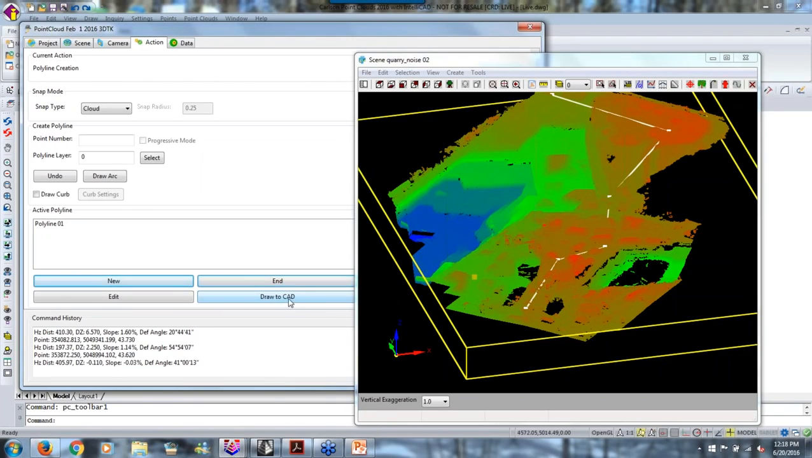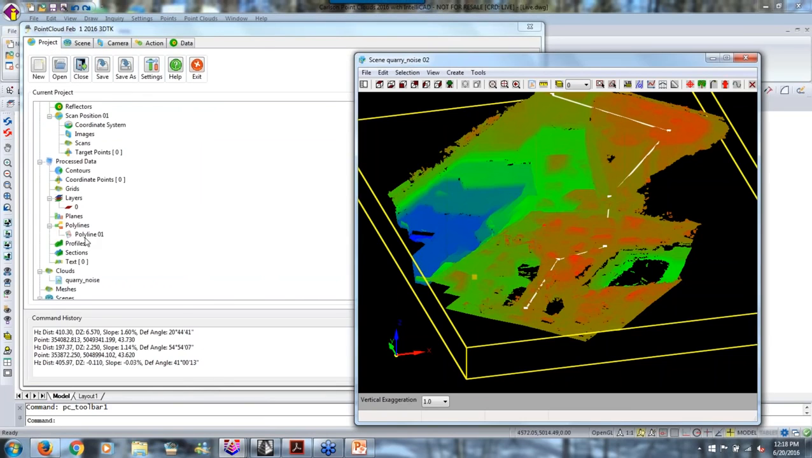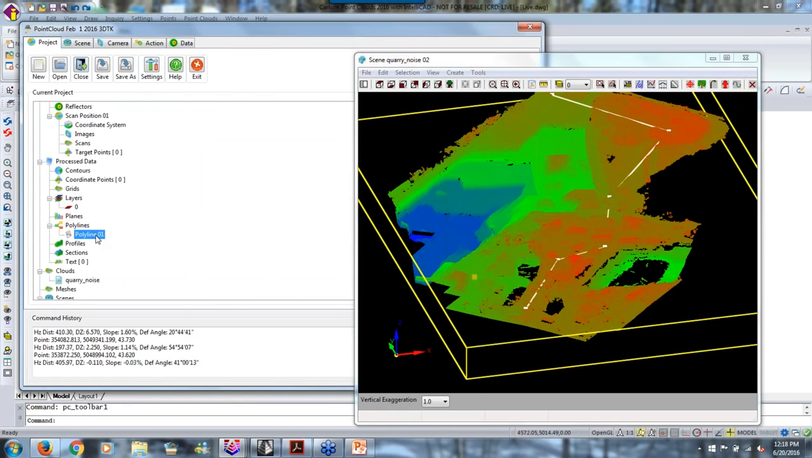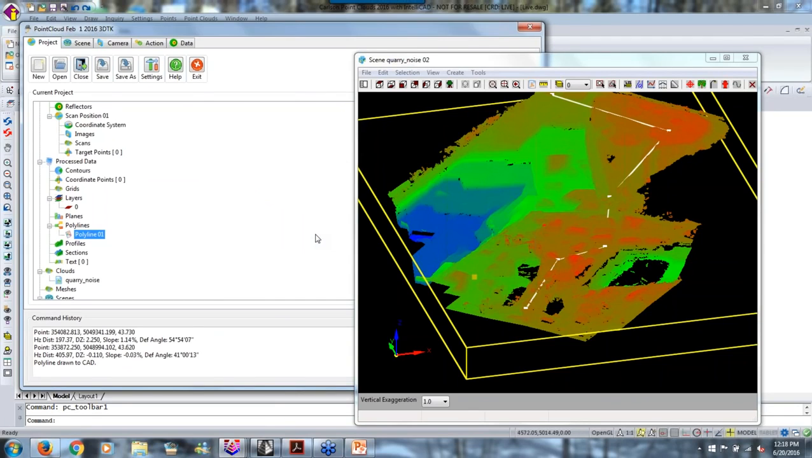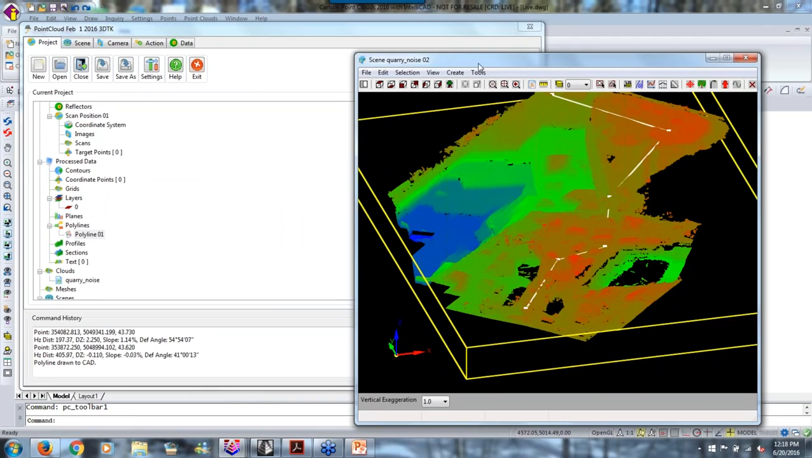There's a draw to CAD right here. I hope you can see that, draw to CAD. I can also do this. If I come back over to my projects, you'll see it's listed here now, polylines, and there's polyline 1, and I can right click and say draw. You can do it in either place. And I draw that, and it says it's drawn to CAD. So this is where the CAD is in the background listening, and I just drew over there.